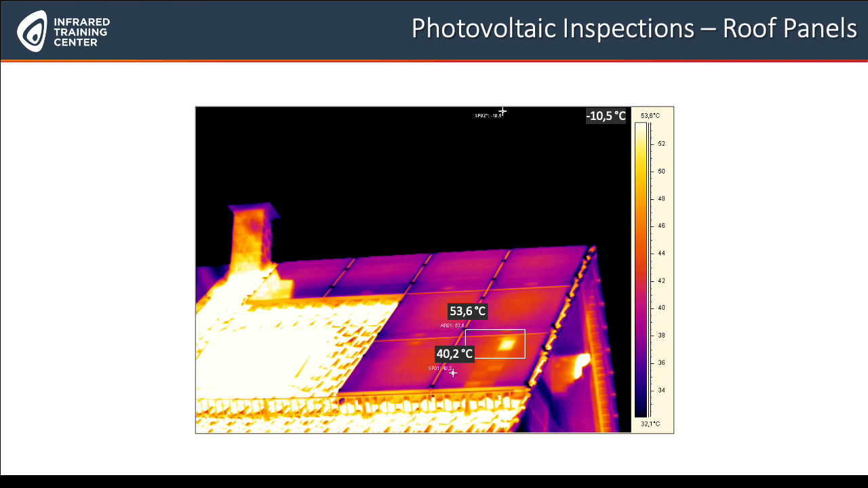Okay, so we've looked at many farm PV installations. Let's have a look at some more typical examples, like roof panels that you have on private houses normally. They look like this. And of course, you can find the same problems. That's not a different kind of PV module. You can have the same problems, like in this case, you have heated cells, and not just one, but several ones, but they're all within the same module. You can see that perfectly here.